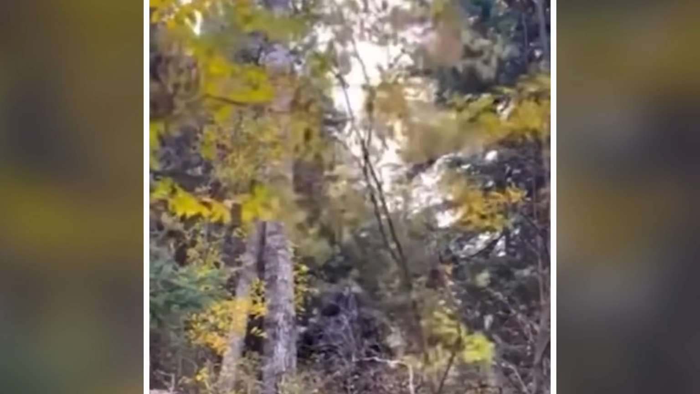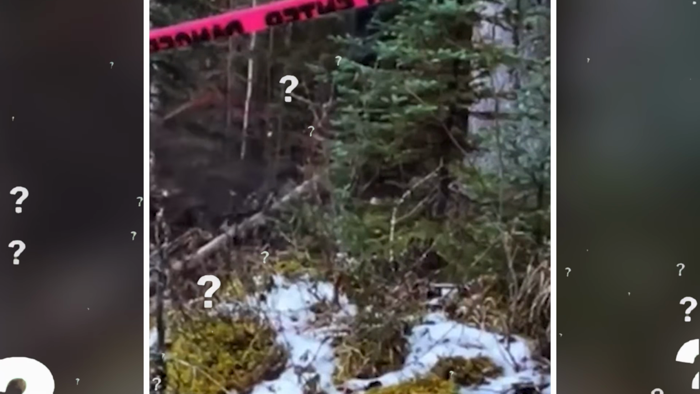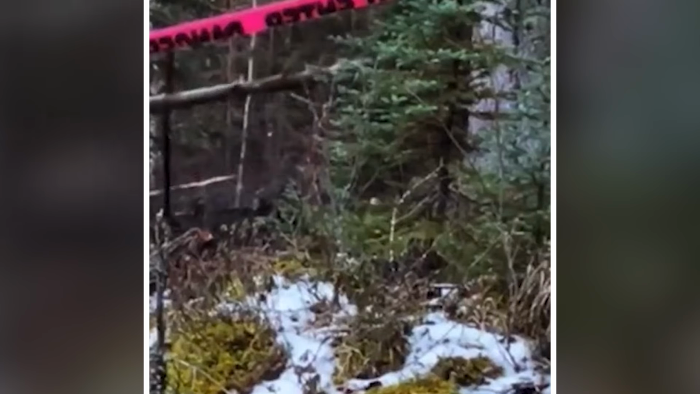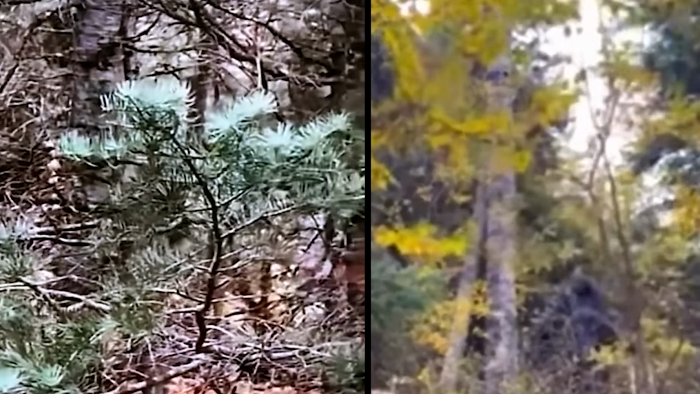As we delve into the details of this extraordinary footage, questions arise. What sparked the creature's anger? Did the campsite unknowingly encroach on its territory? The camper wisely has relocated to a new site, hoping to avoid another encounter with this towering beast. The world is left wondering, what other secrets lie hidden in the woods?